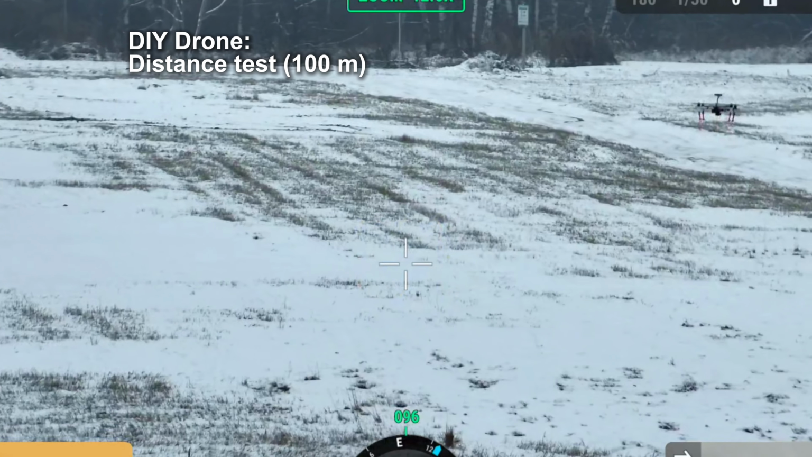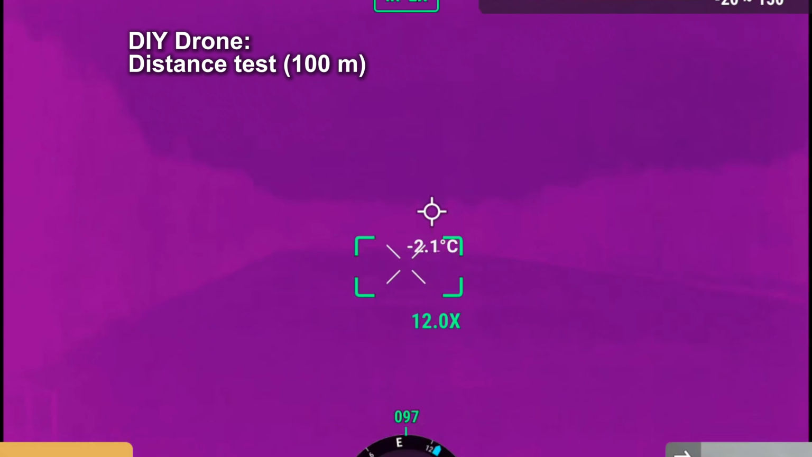This is 100 meters. Now let's switch to the infrared. And I can still see the drone on the infrared.